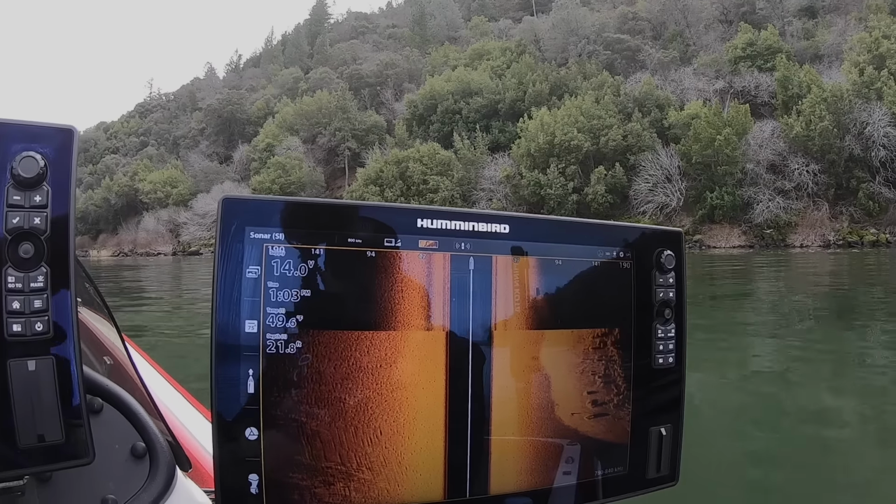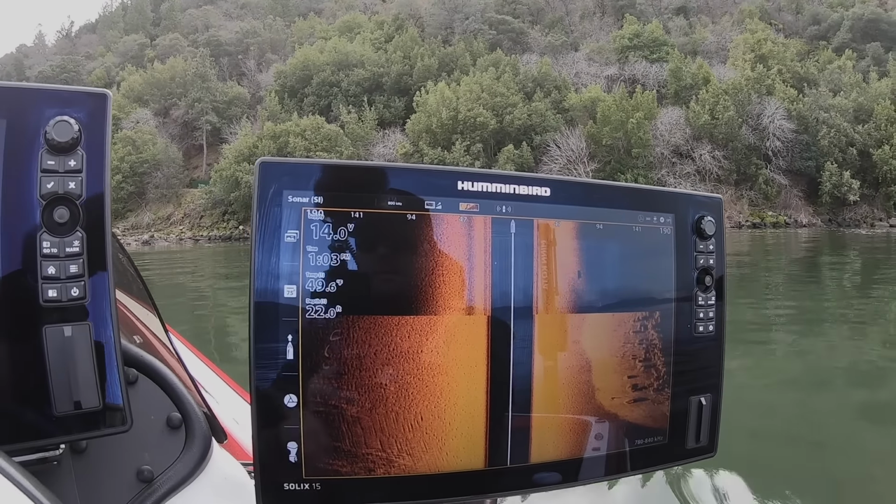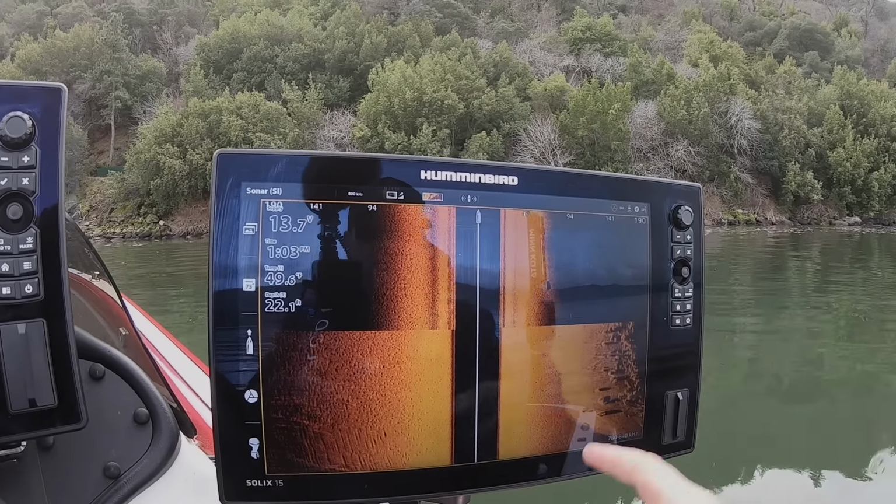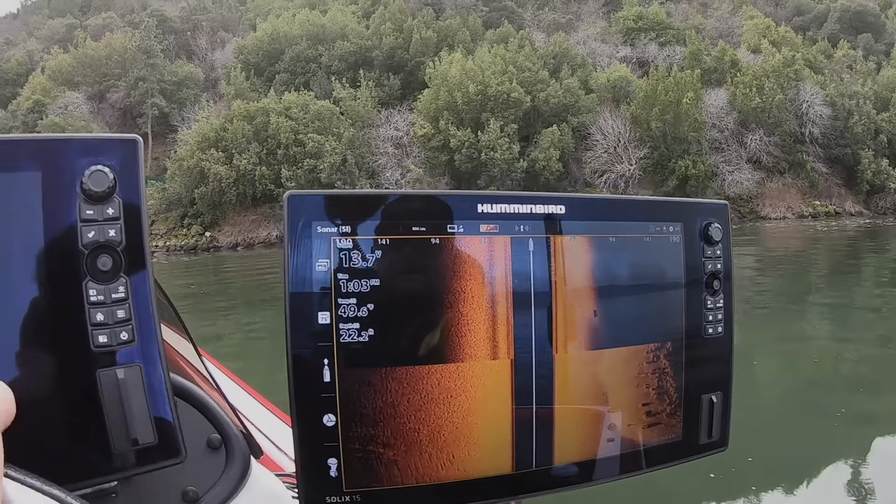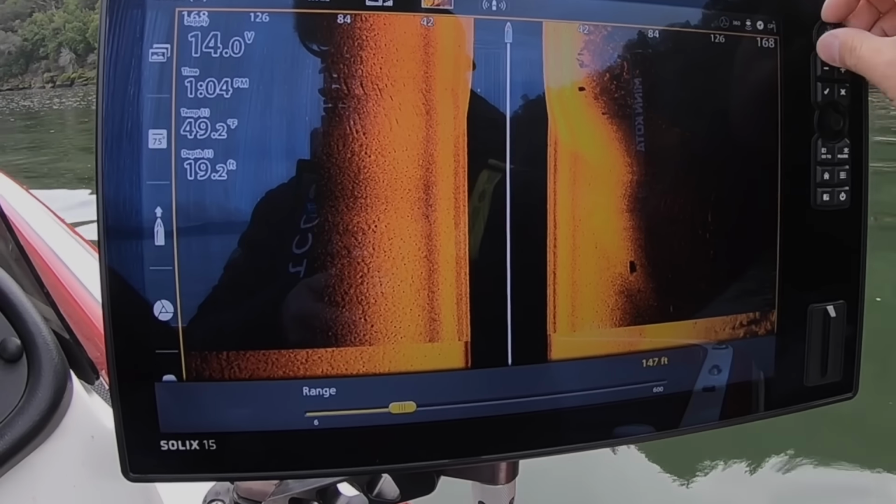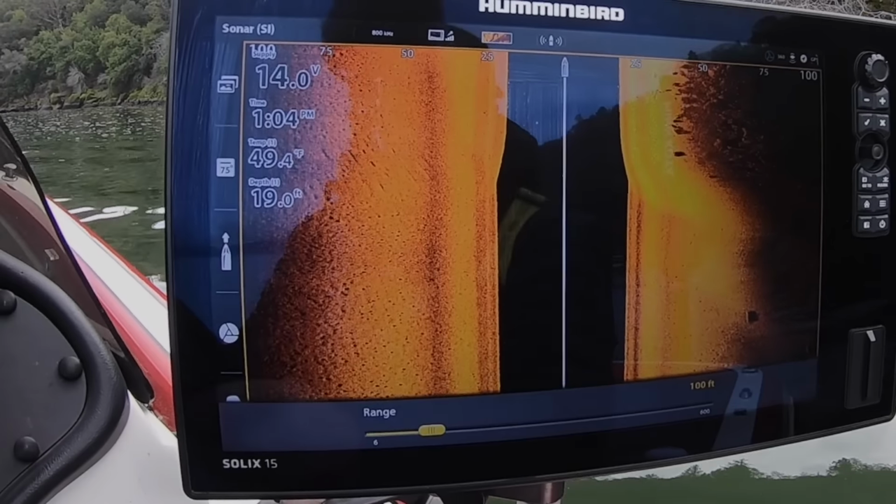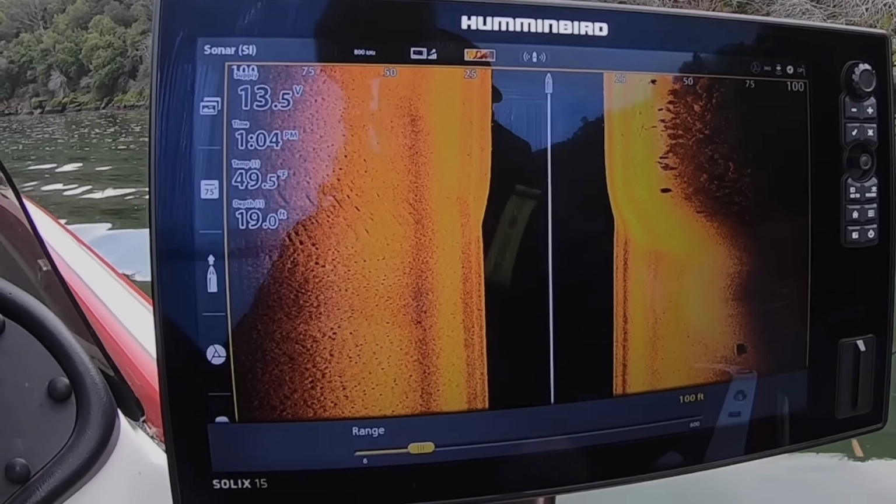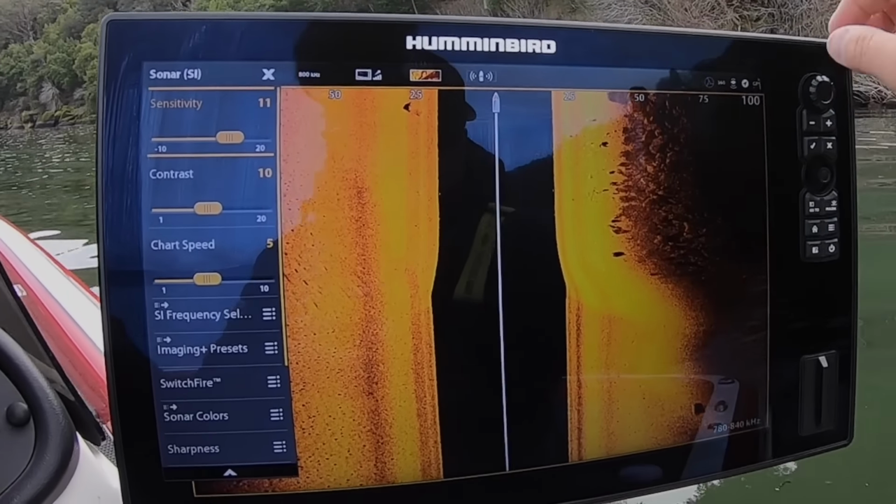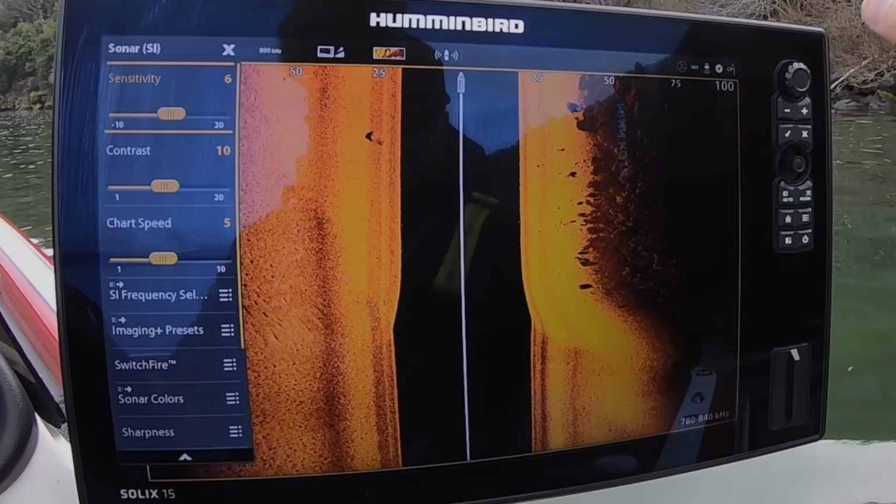So once I come in closer, I'm gonna get a lot clearer picture than the 455 gave me. I'm gonna turn down my zone to 100 feet. Turn down my sensitivity and show you guys what this does to your readout.